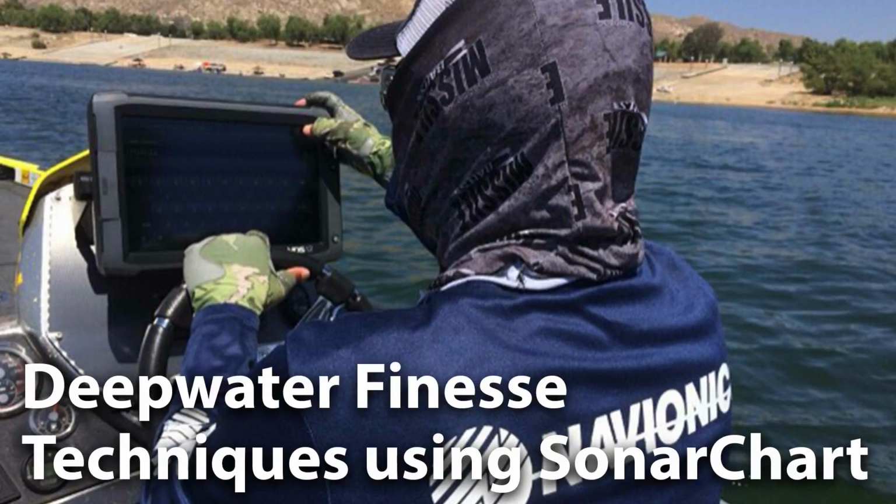Generally speaking, when it's light outside, I use light colors. When it's dark outside, I use dark colors. The number one color I use is some kind of green pumpkin candy, natural colors, a shad color, or probably the number one drop shot worm is a Morning Dawn robo worm, a Morning Dawn missile bait type of worm.